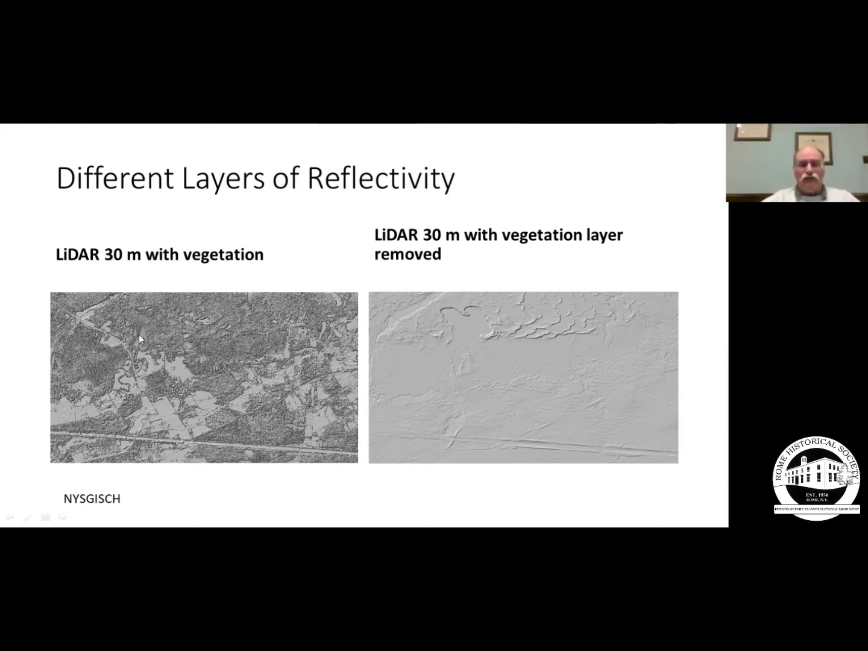That's about 90 feet, a little less than 100 feet. And here we have the LiDAR image with the highest level on it and the ground level. And this is what it looks like generally in a satellite image with the vegetation on it. If we look at this one on the right, this is without vegetation.